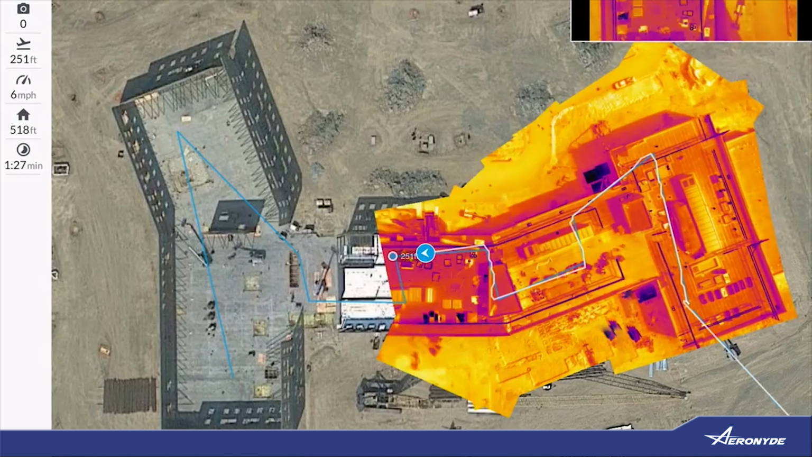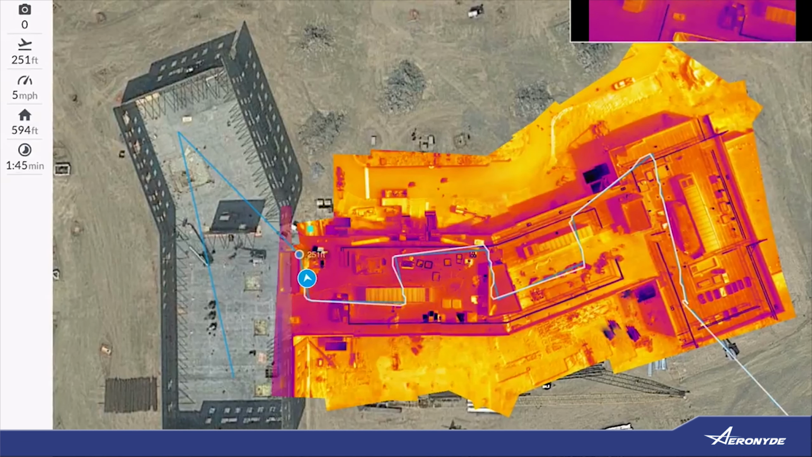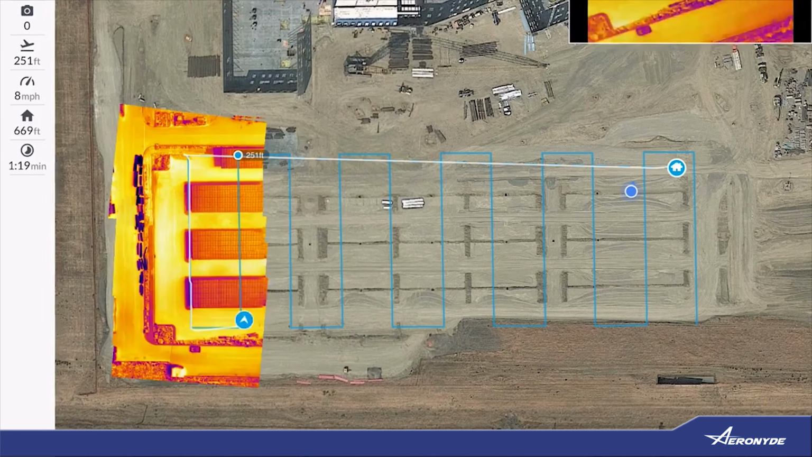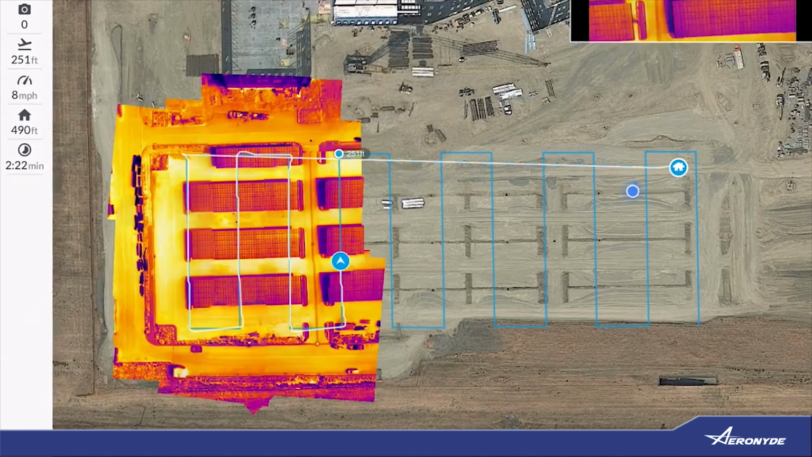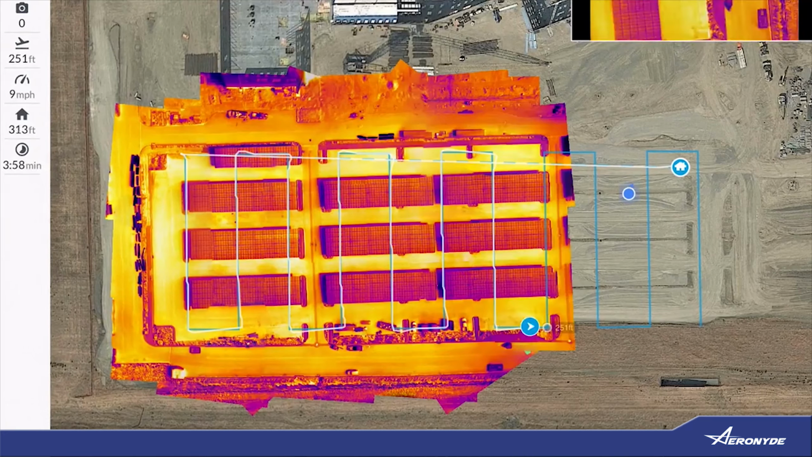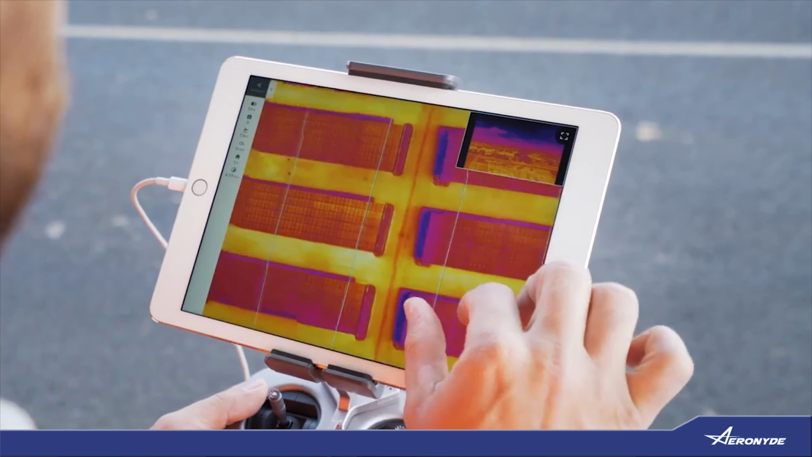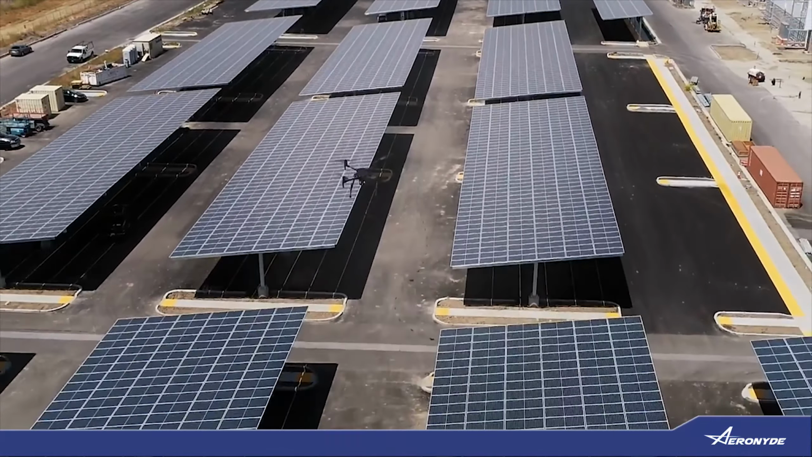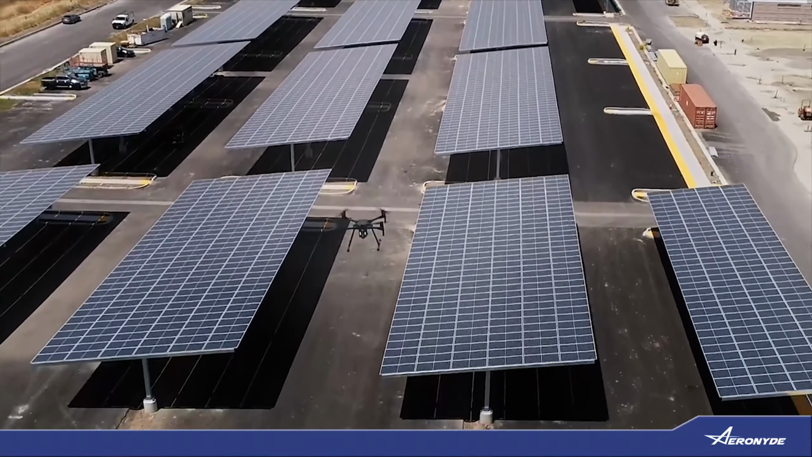Aeronyde helps you to generate thermal maps in real time and quickly detect broken photocells faster than ever before. These maps eliminate hours from the inspection workflow, transforming a commonly resource-draining process and making it easier to keep solar panels running at peak efficiency.